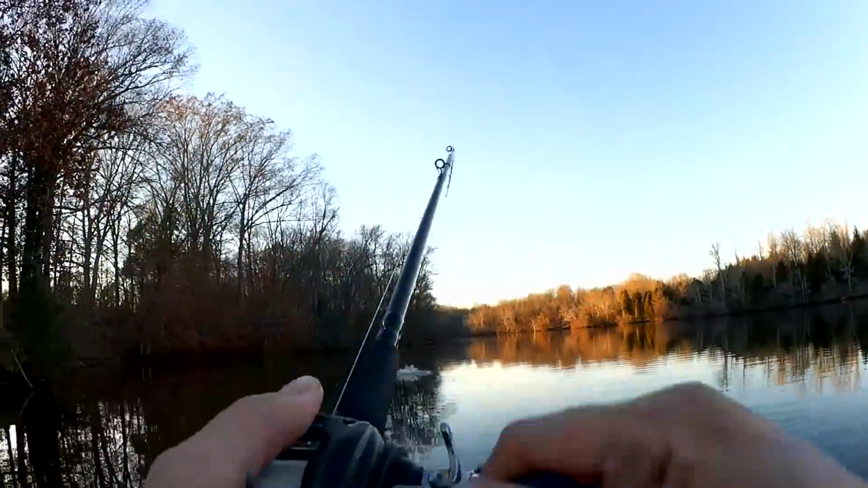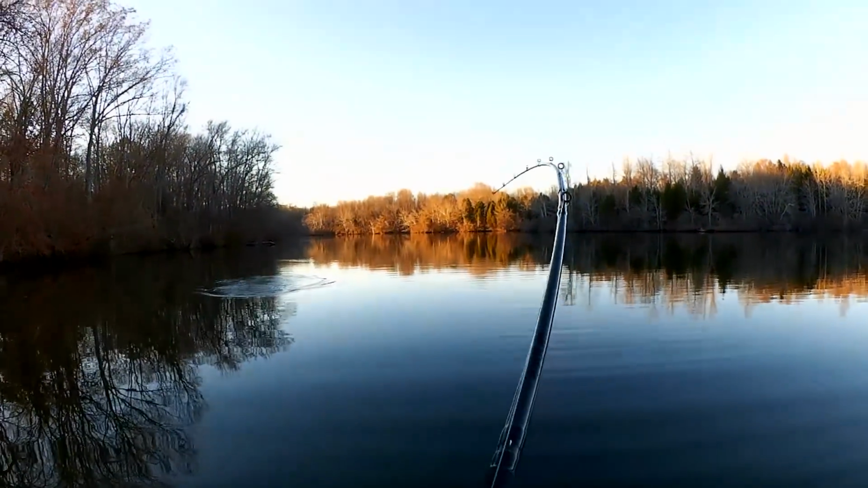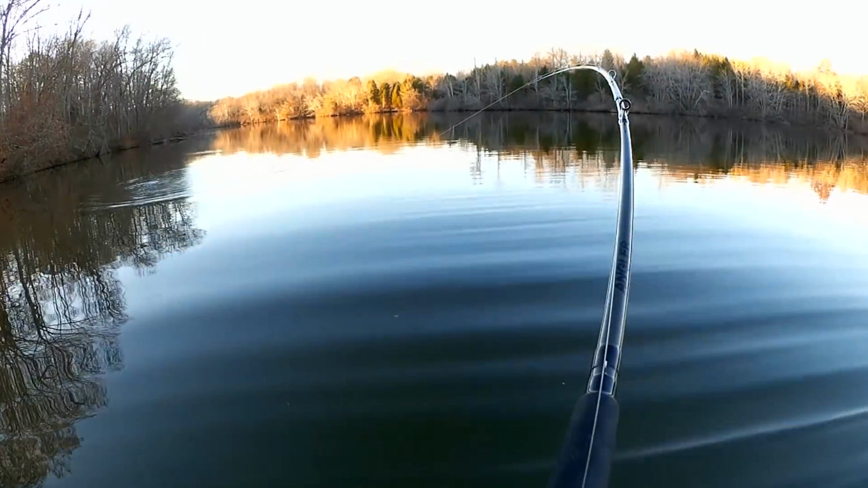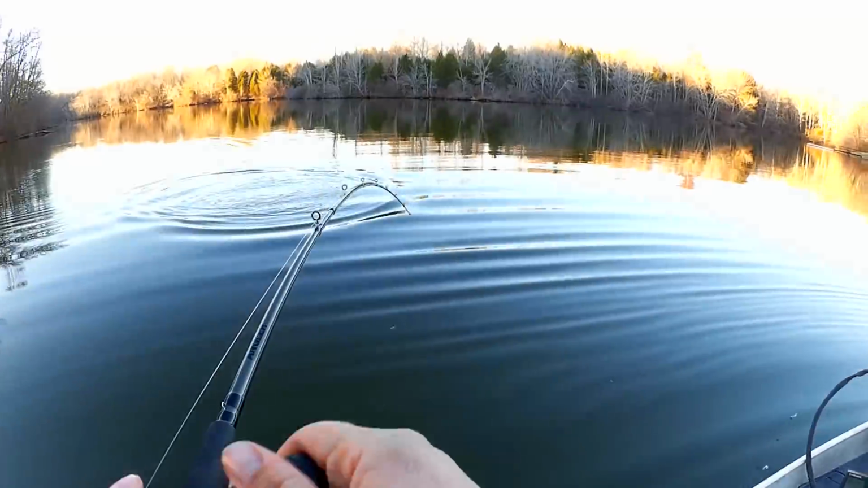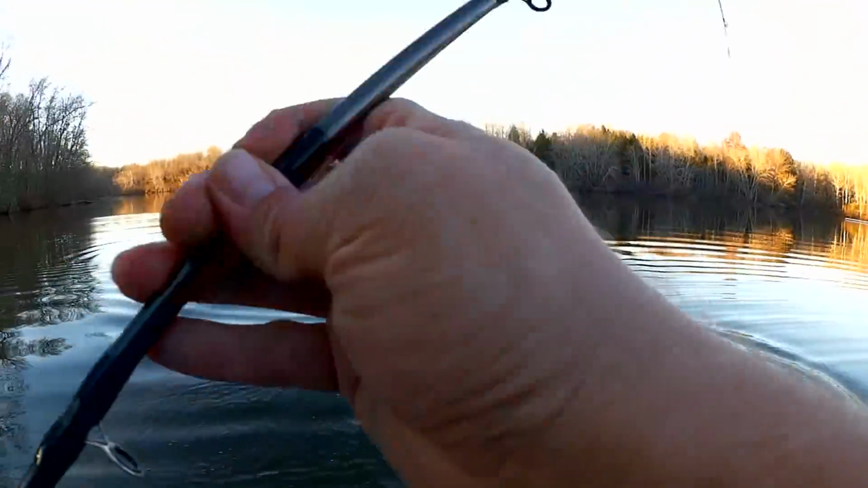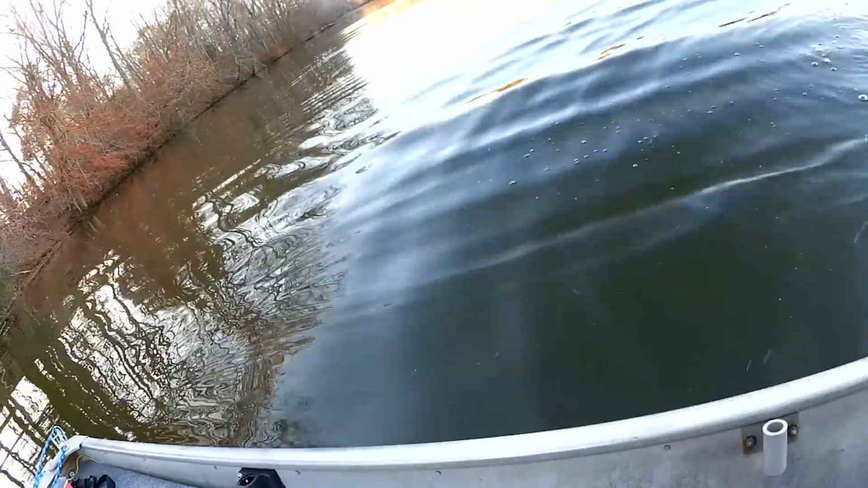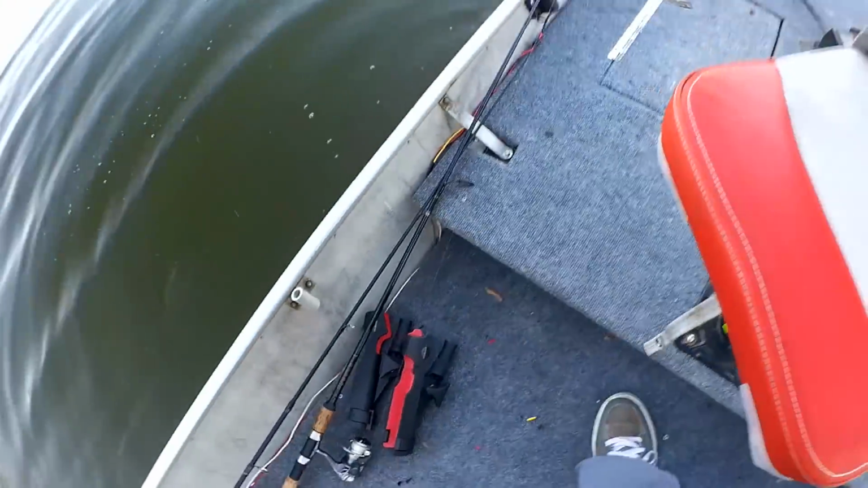Fish. Yes. Nice one. Don't shake that hook. Come on. I want a nice one for this. Nice one. Oh, I see my bait in there. Don't hook me. Yeah. Oh.